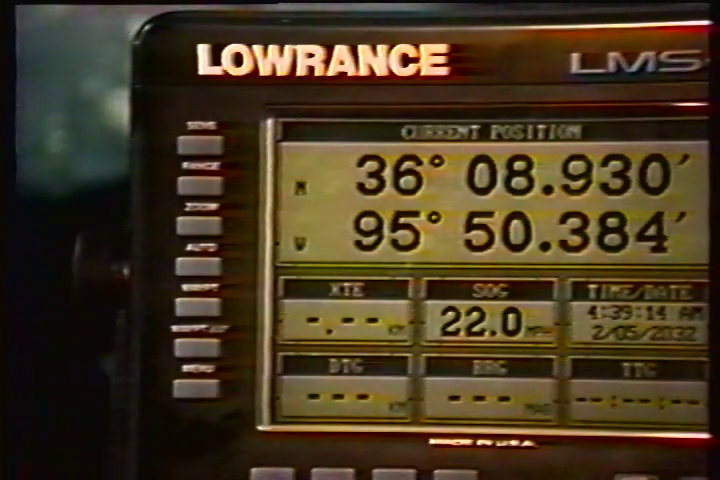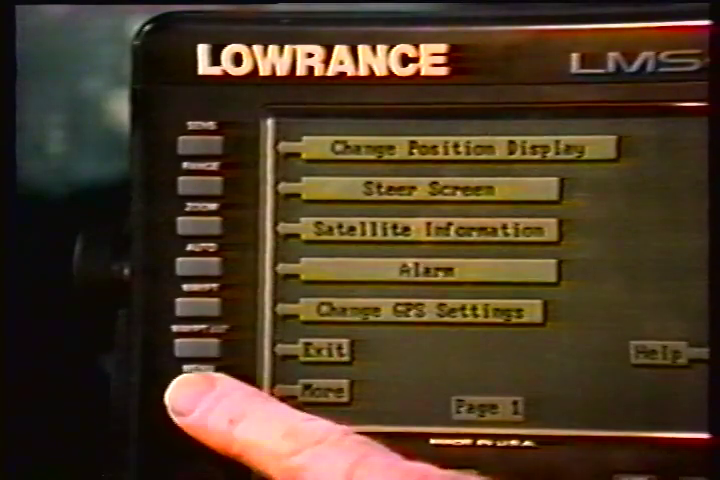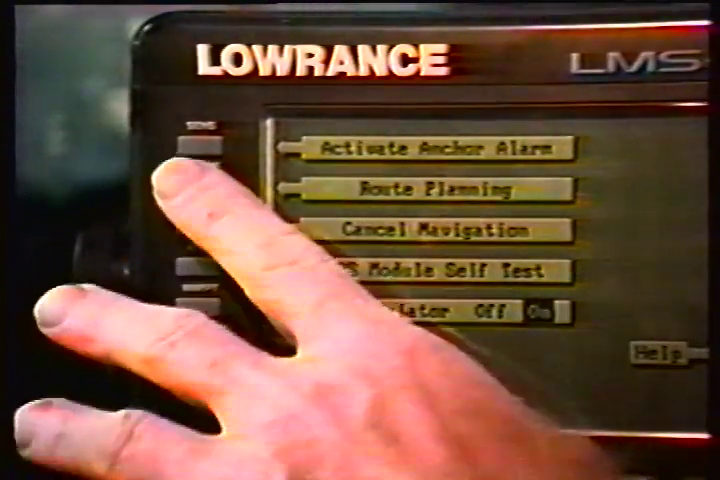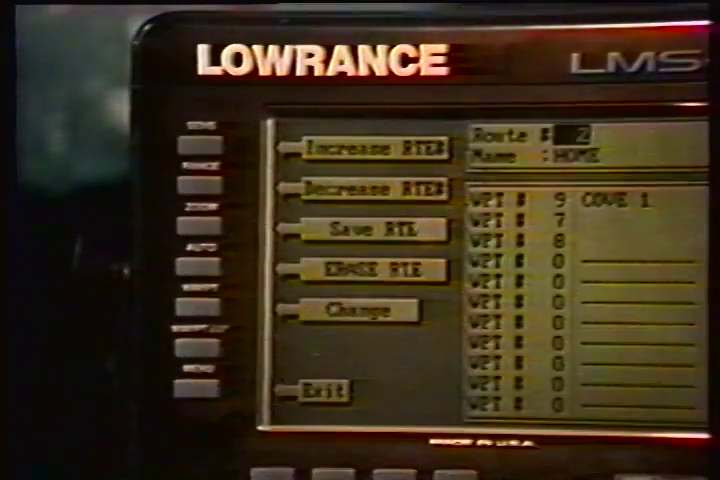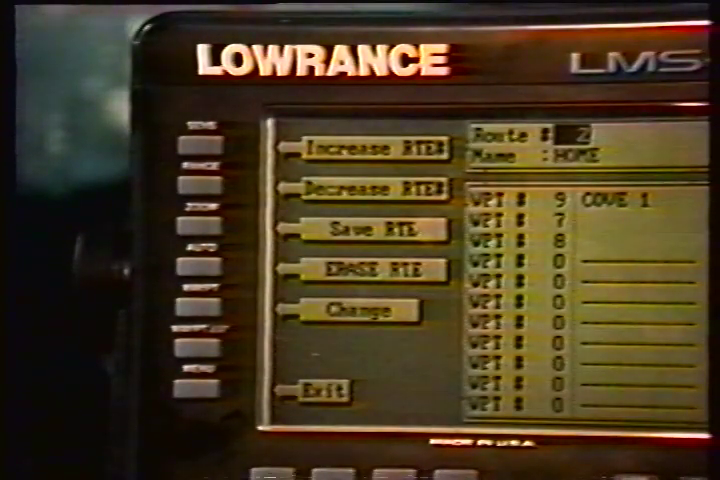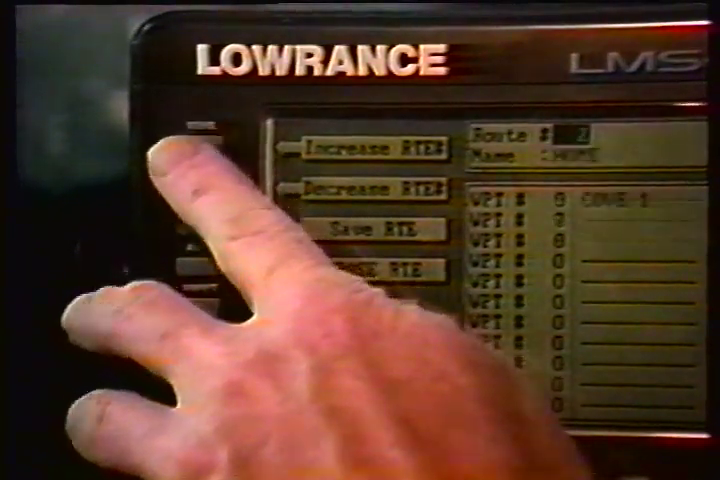To erase a route, first press the menu key, then press the key next to the More label. Now press the key next to the Route Planning label. Finally, press the key next to the Save Edit Route label. Now press the key next to the Increase Route Number or Decrease Route Number labels to cycle through the available routes.